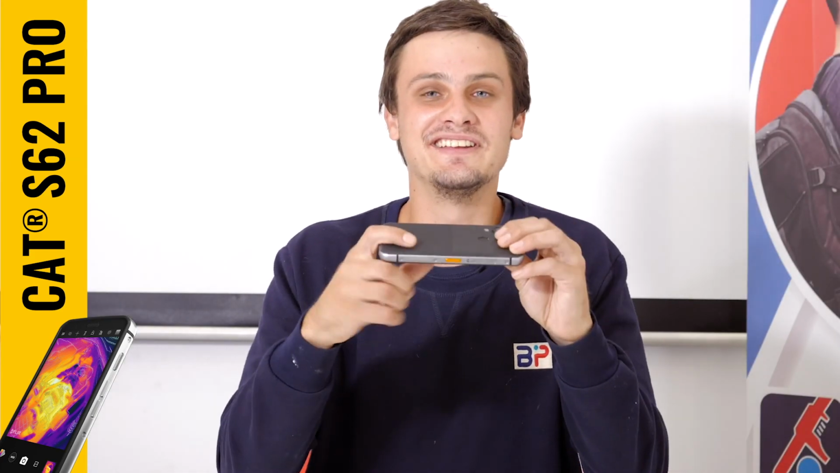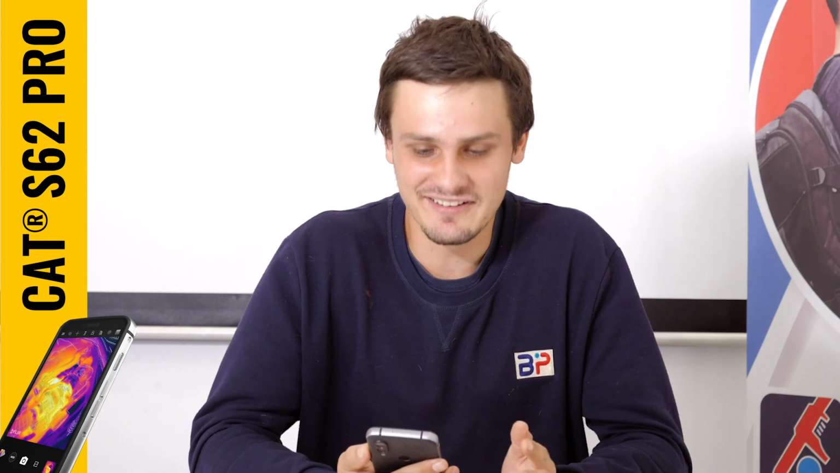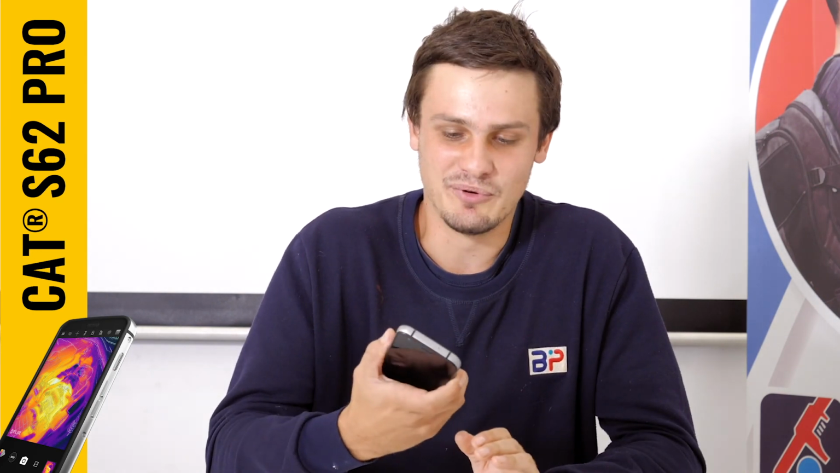This phone does not need a cover. How much do people spend after they've bought their phone? They need a cover for it. This phone has a built-in cover, and I've tried my best to find the weak points in it. There are no weak points. You literally don't need to buy a cover for this phone.